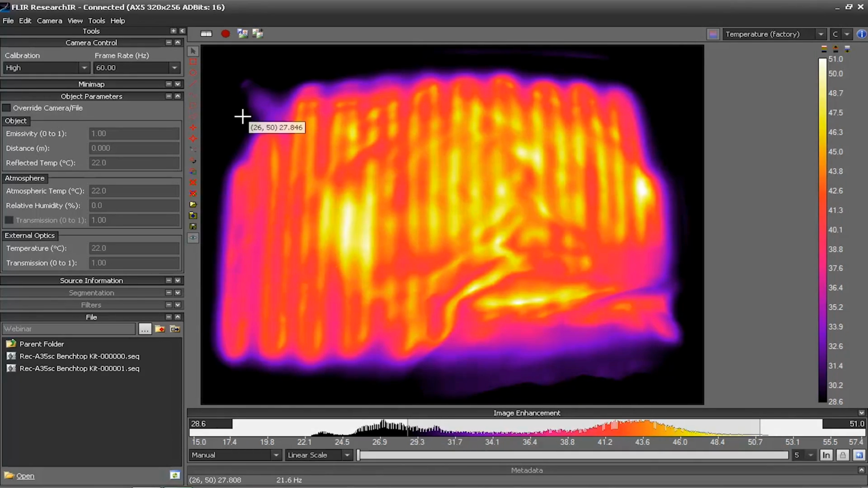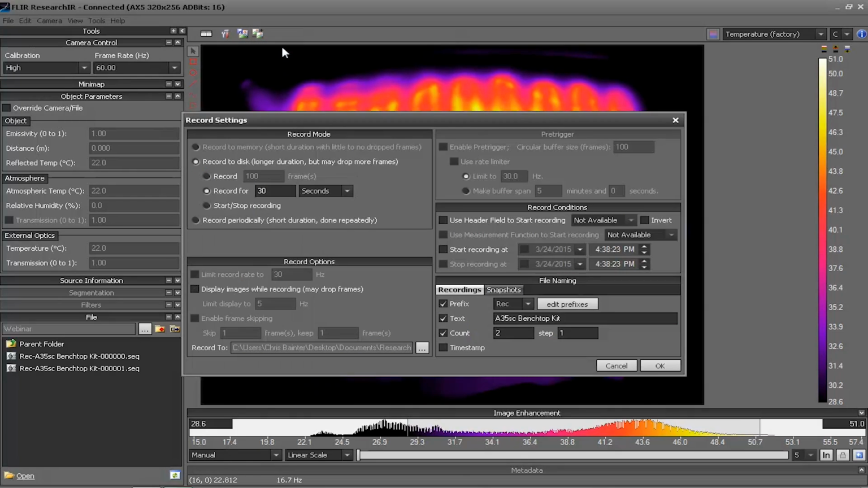The next thing we'll do is record some data. So we just go in here and click on Edit Record Settings, and we have a couple options available. We can record to disk or disk periodically. Now the disk periodically is to record a few samples per second for longer durations. But today I'm going to record to disk, and I can record a specific number of frames for a certain time duration, or just push a start and stop button.